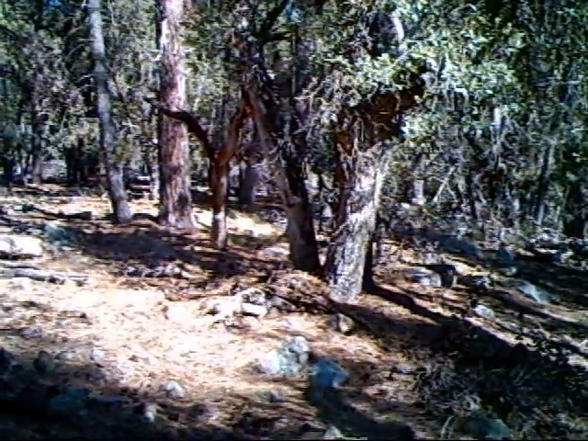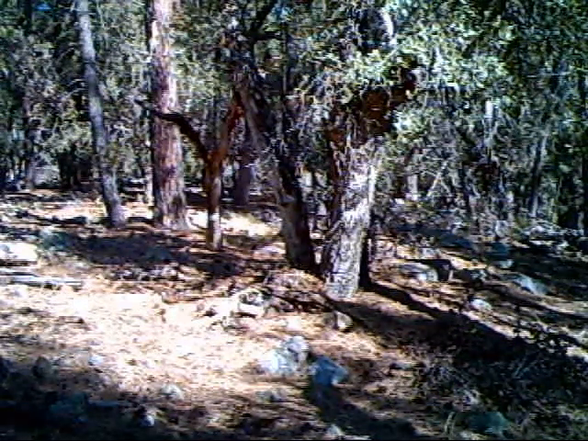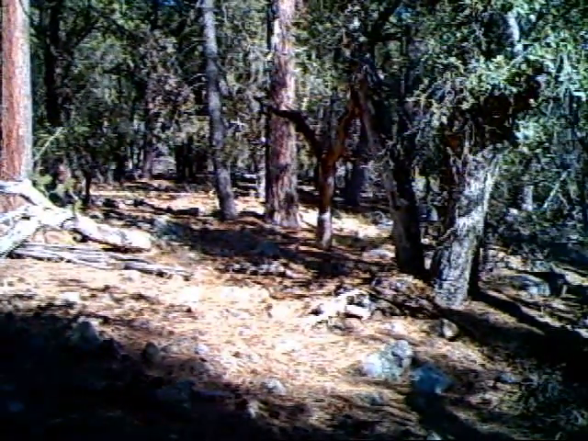Day 3, camera 1 trips again. Something is moving the camera. Now, we can't tell what it is or anything like that, but something seems to be adjusting our camera for us. But remember, these cameras are now chained to the tree. They don't move.